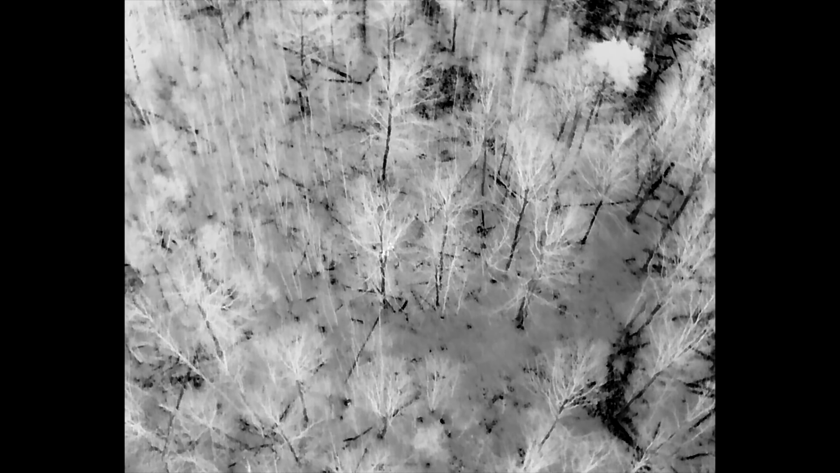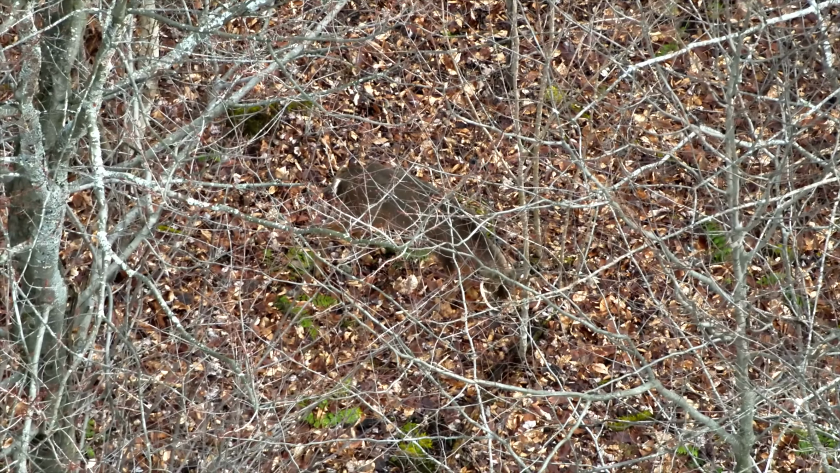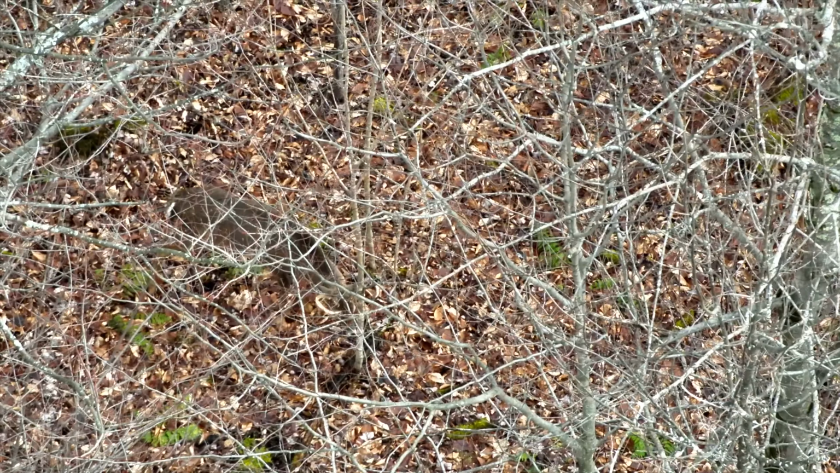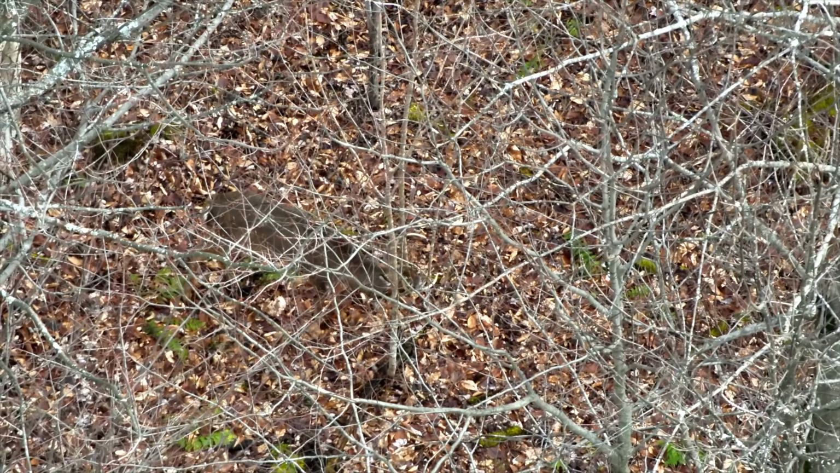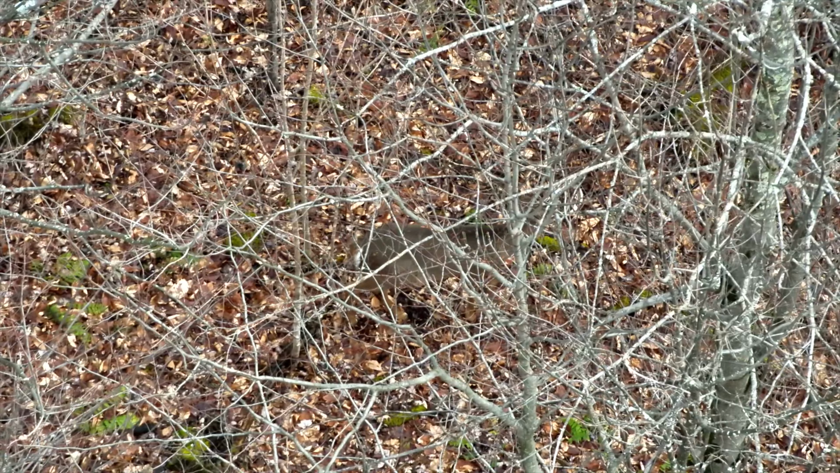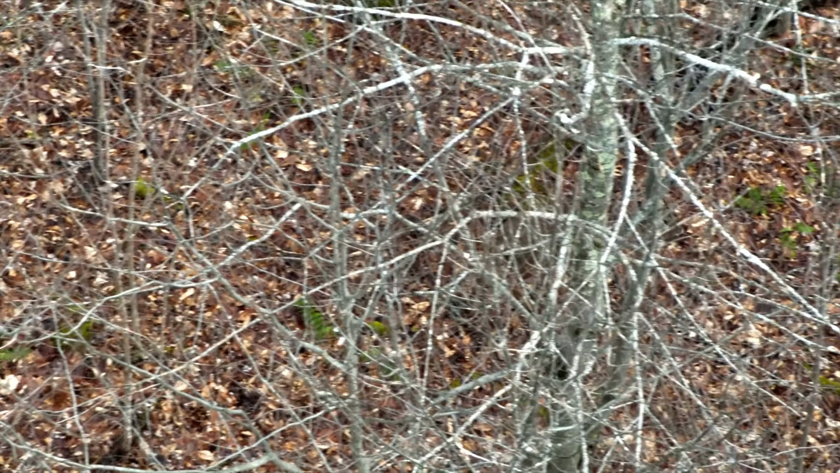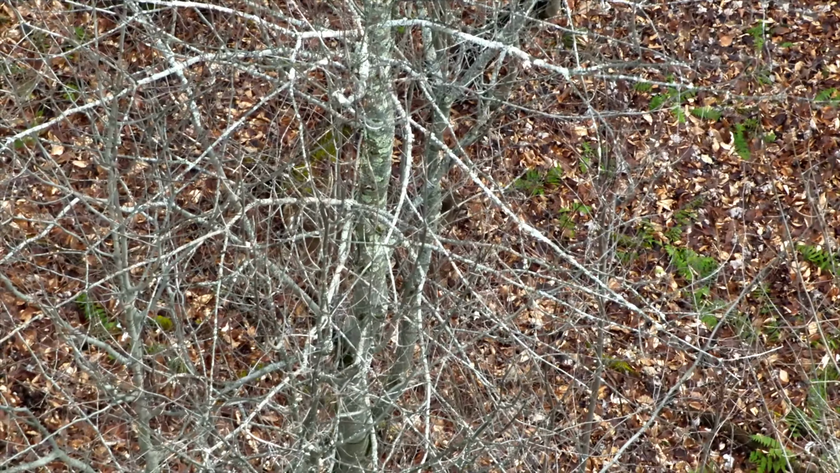and I'm on the infrared image here. And then I go back over to the zoom cam, and you see I got a nice 8 point buck here, up on his feet, moving around. Now at the time that I took this video, this flight, it was the tail end of the whitetail rut here in the North Country.